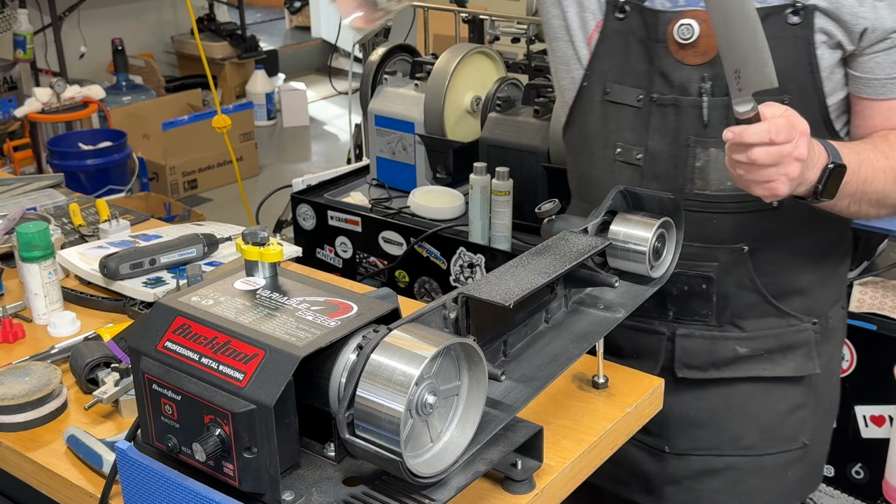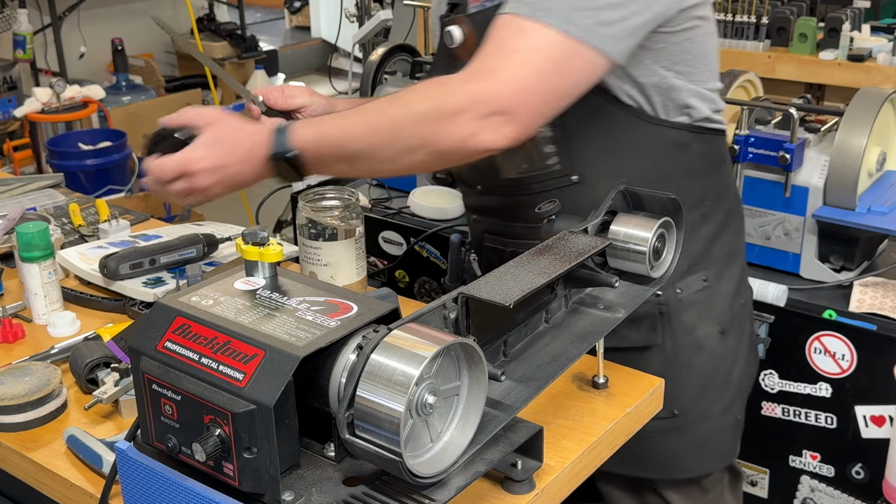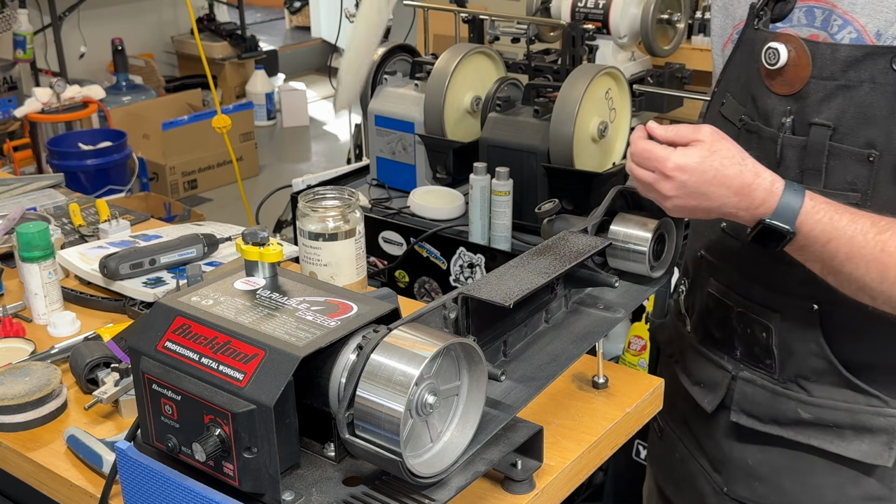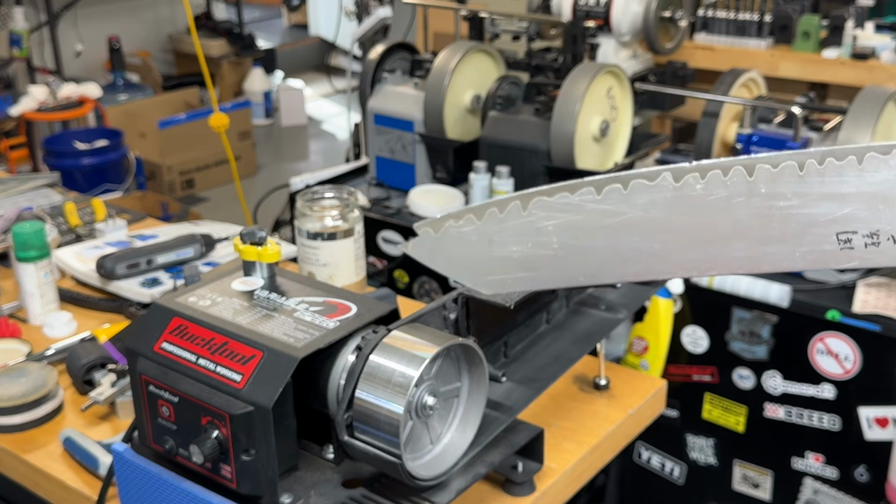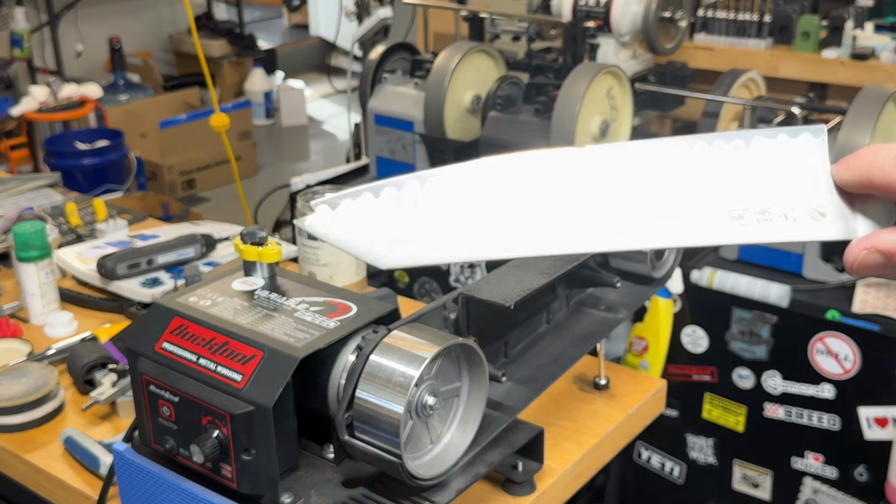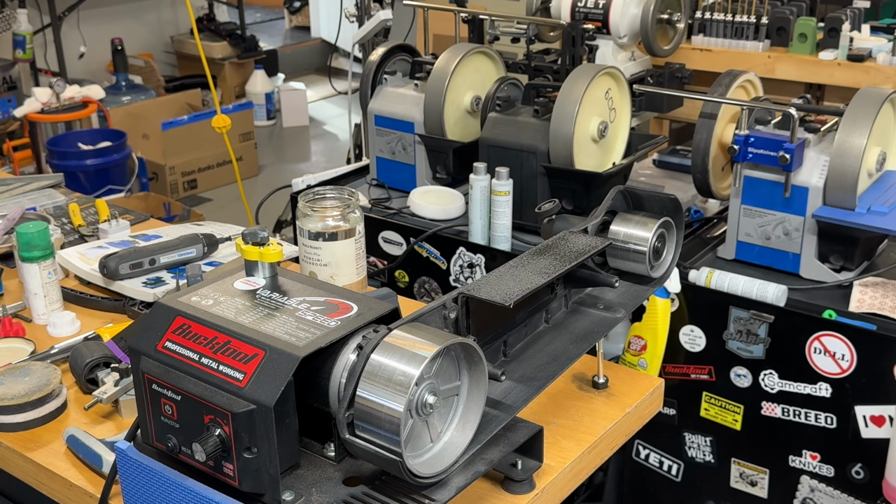A lot of times I'll just keep a jar of water around, since we are going to be working on pretty much the tip here. I'll just dip it in the water, but we're going to use the thermal camera together so that we'll see what the numbers are and see if we get anywhere near 300 or 400 degrees. I don't think we'll come anywhere close to it, but it's always worth doing tests like this just to see for sure.